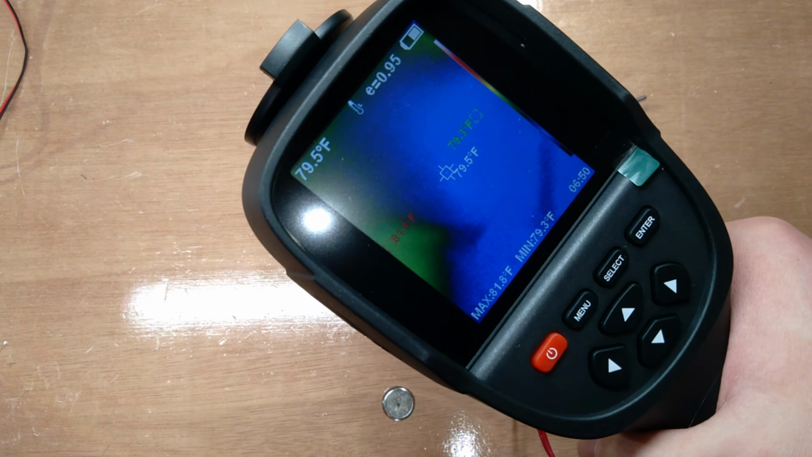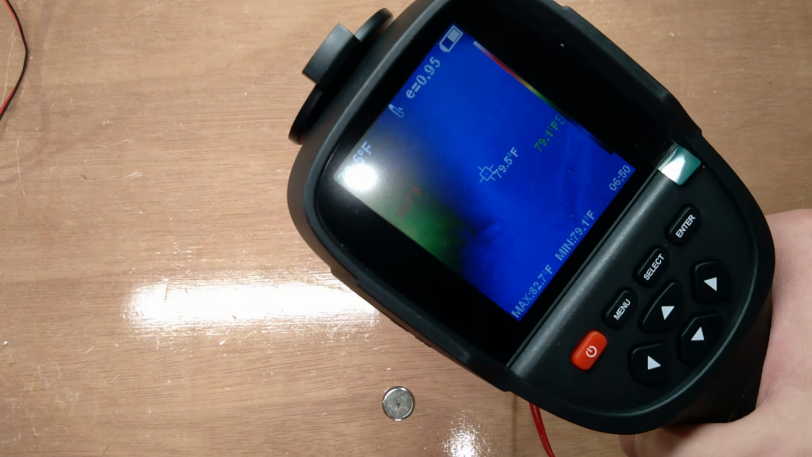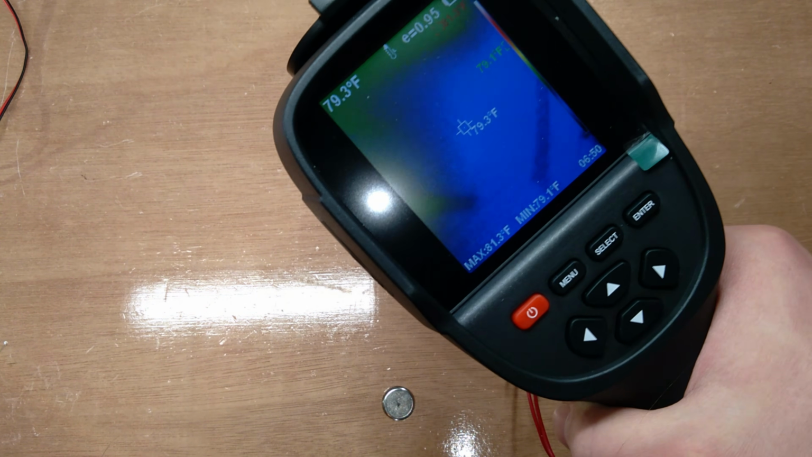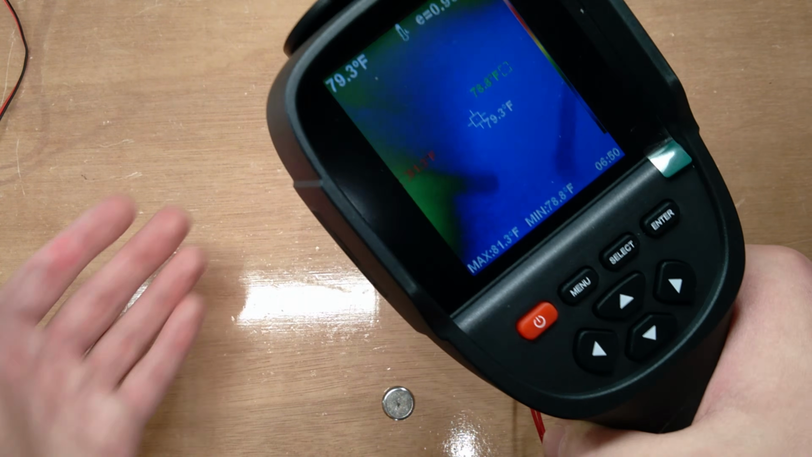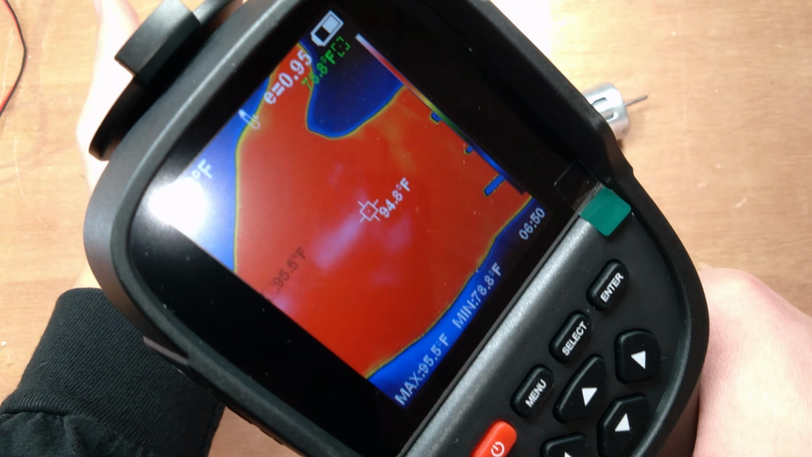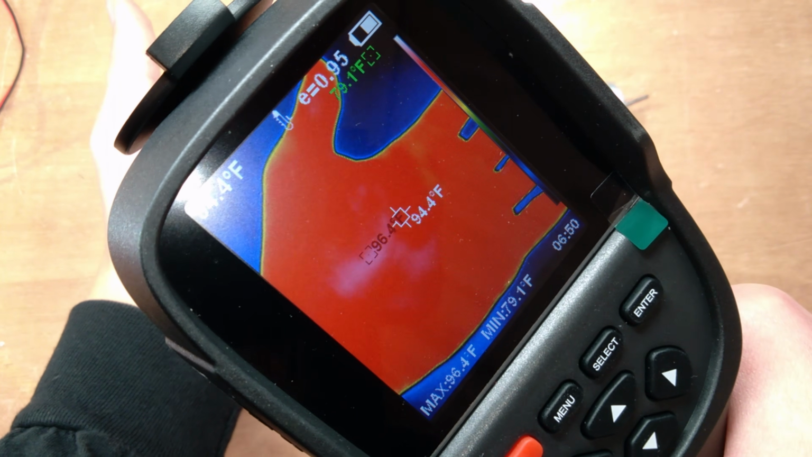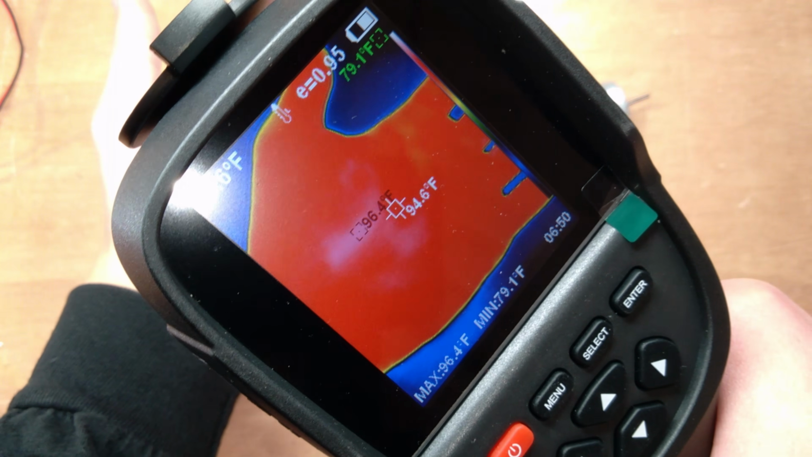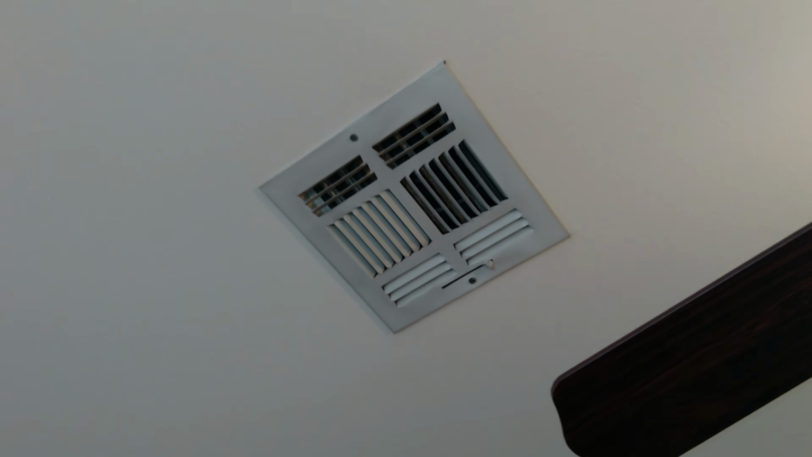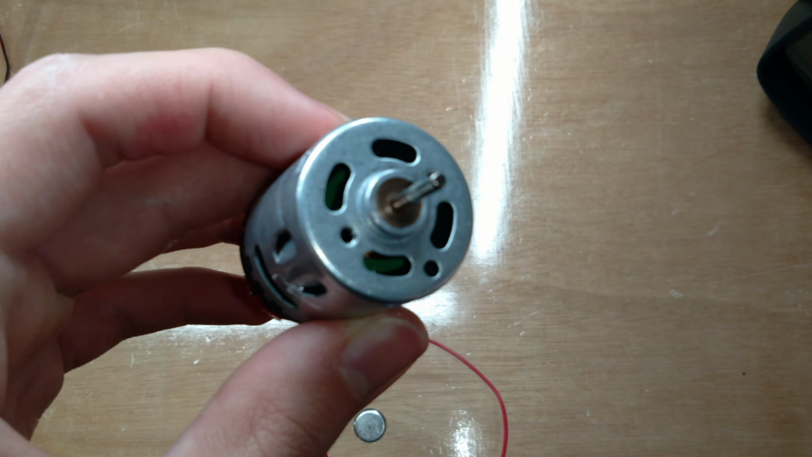The way the thermal camera works is it detects infrared light coming off of things, because the more heat you have, the more infrared light you have coming off of it. Like I can aim it over my hand and it's red and pink, and it can detect the temperature of it: 96.4 degrees Fahrenheit. And if I aim it at an AC vent, it's colder, so less infrared light is coming off of it, and it can see that. Let's get into this experiment.